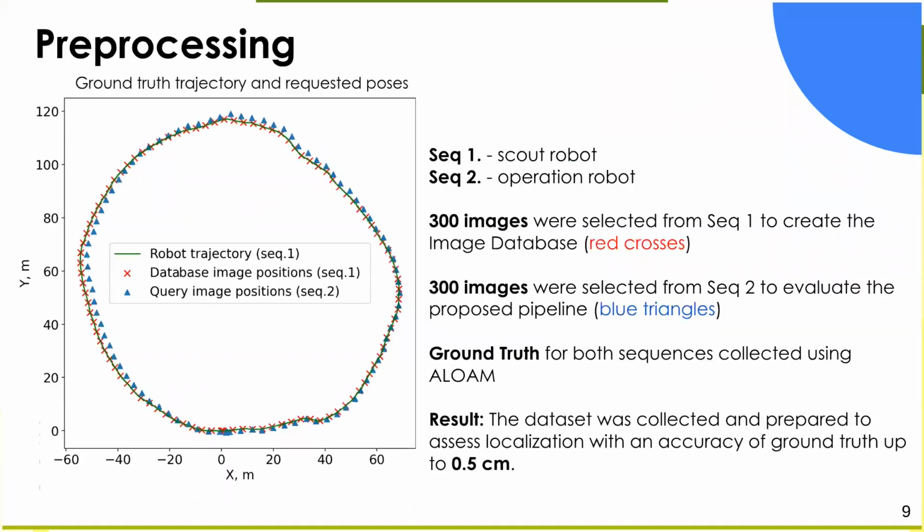As mentioned earlier, I recorded two sequences. The first corresponds to the scout robot and the second to the operational robot. The trajectory of the robot obtained by the algorithm using the data from the first sequence is the green line on the graph. Each of 300 images that have been saved to the database, red points, is marked on this trajectory. For evaluation, 300 query images were selected from the second sequence, blue triangles, evenly distributed along the entire trajectory. The LiDAR-based SLAM algorithm is also used for image poses.